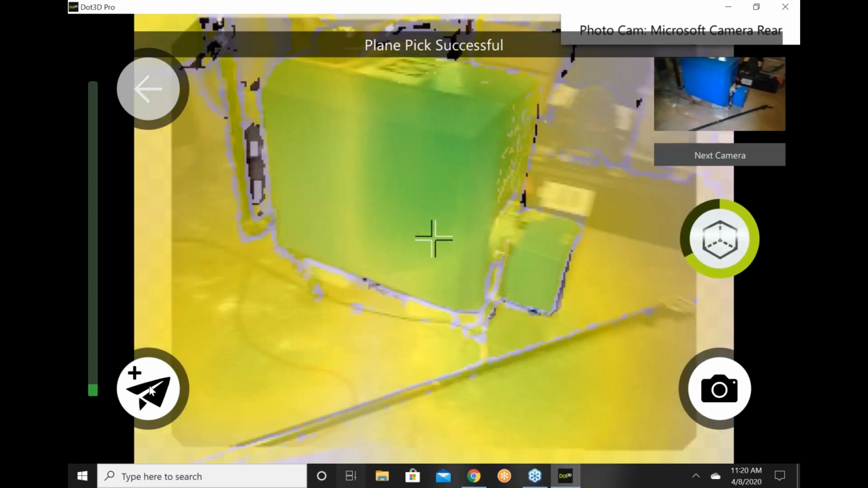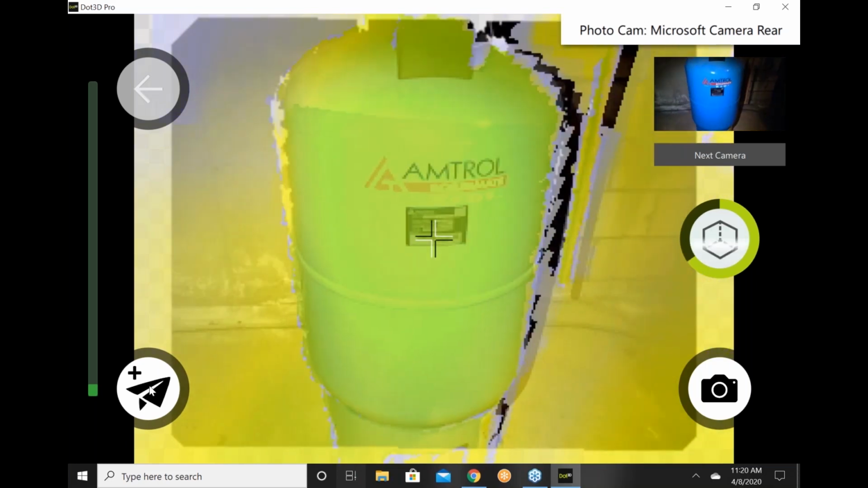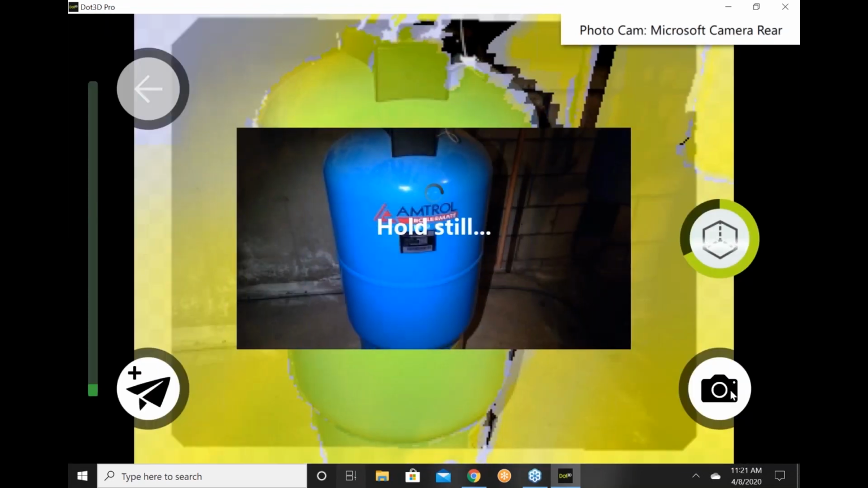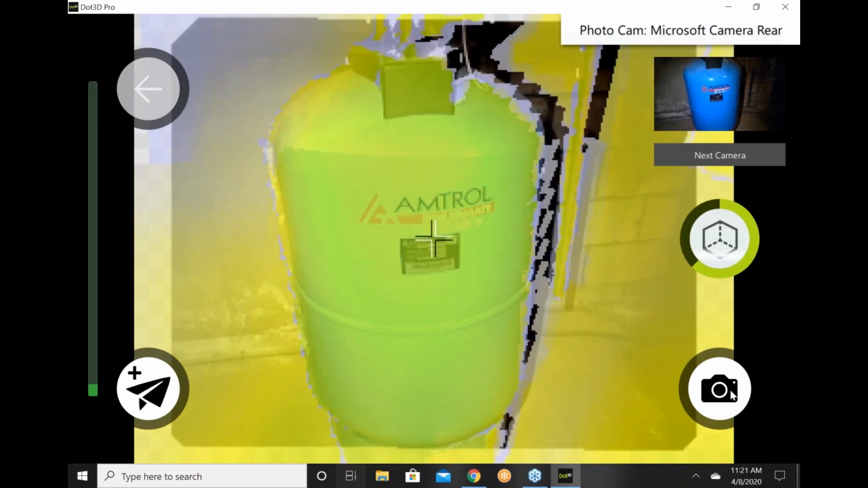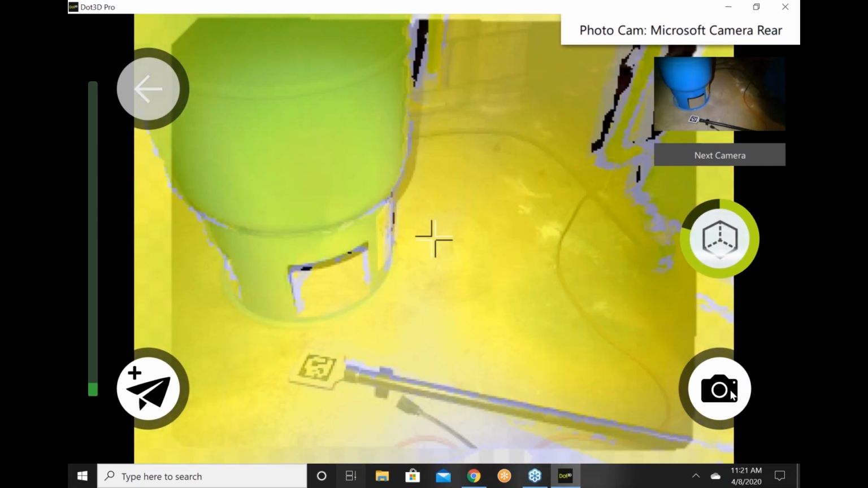Next, I'm going to take a photo of this water heater, and I'm going to hit the camera icon on the right-hand side. Okay, so that's using the tablet camera to take a photo. And because we're also doing this while we're scanning, we know the 3D location of that photo. So I'm busy here.